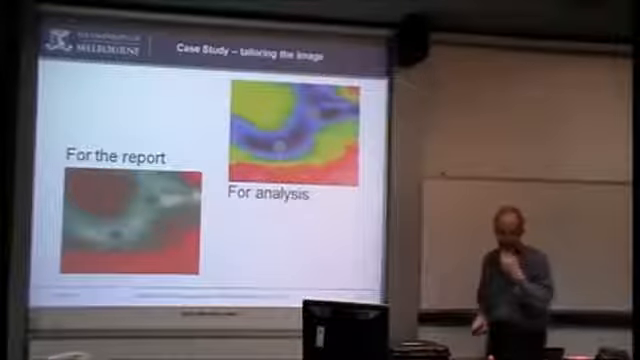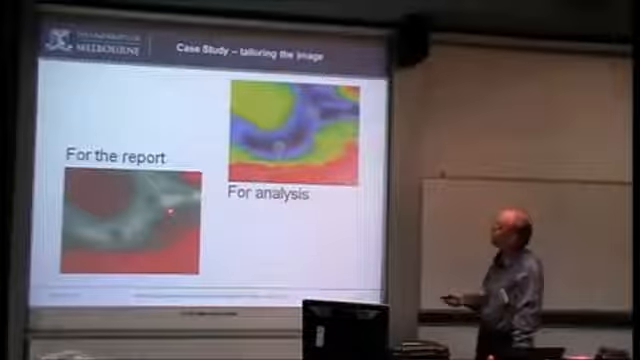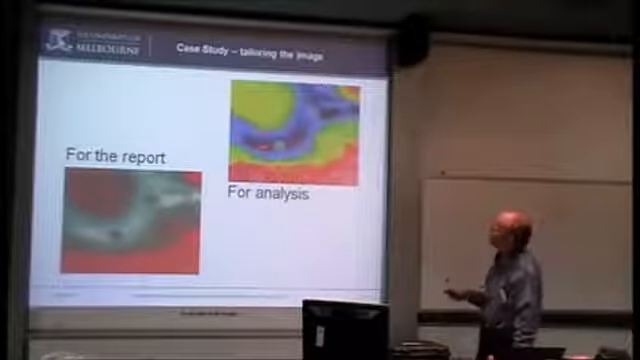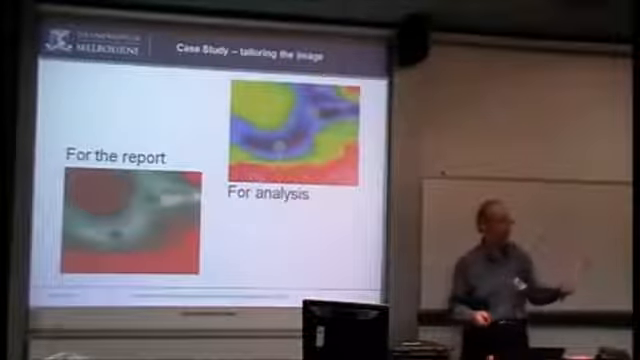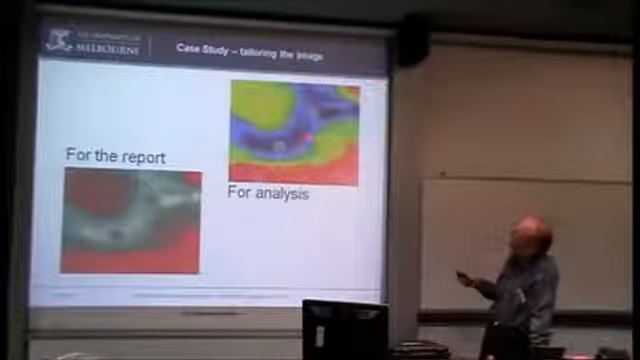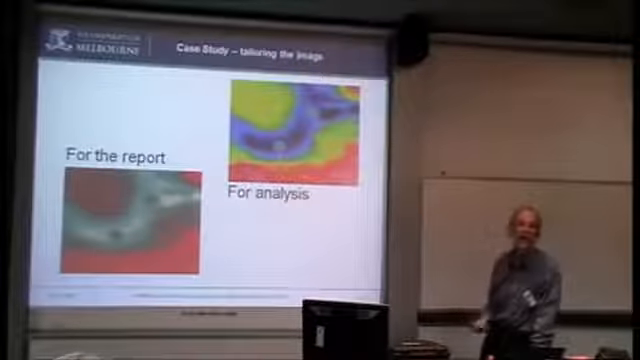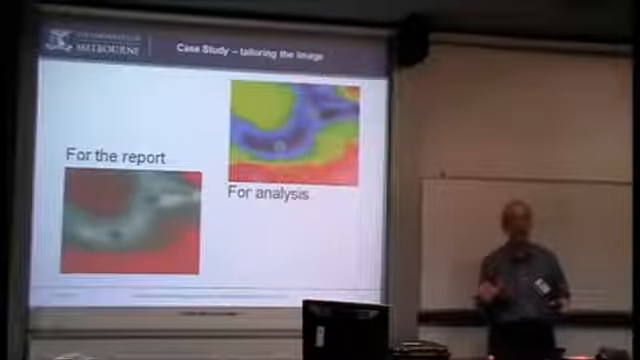I just point out here that one of the things with these cameras and the software is that you have a number of different palettes, as they call them, different colours. So this is the same image, but with different colours. Sometimes for reporting purposes, you may find that one of these other palettes works better. Here we've got a number of different colours. It could get confusing. Here you basically say, well, everything that's not red is damp. It's a bit easier sometimes. And so some of the palettes can be quite useful.